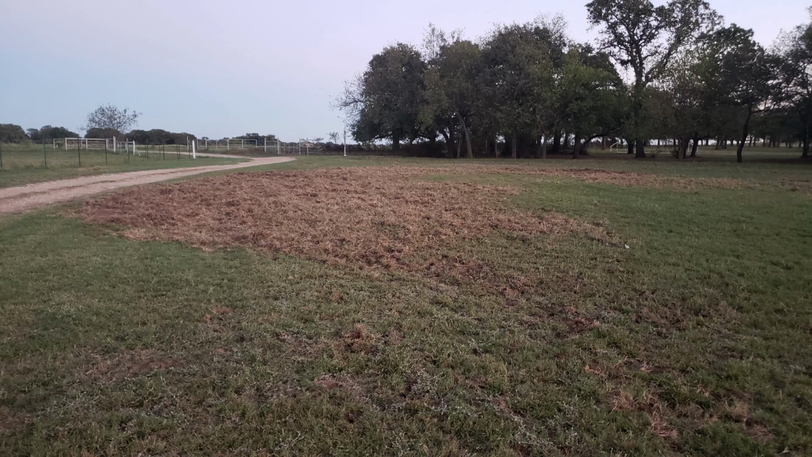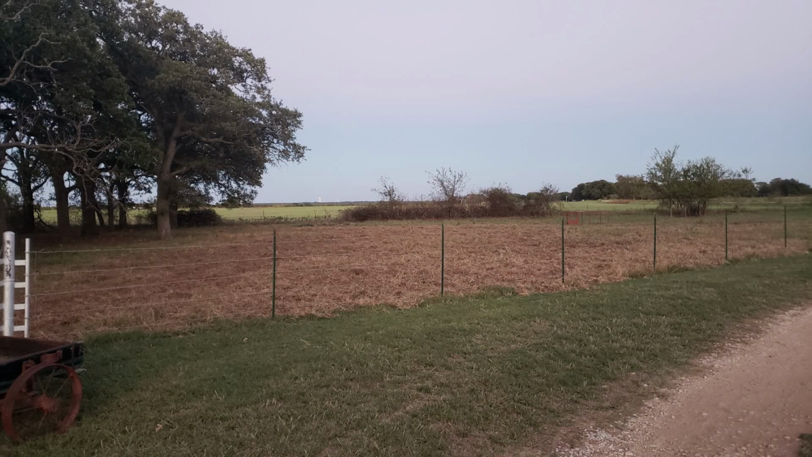I was contacted by a new landowner here in North Texas saying that hogs had torn up a good portion of his front yard, and all the brown area that you can see is hog rooting. They also tore up a large portion of his side yard as well. I'm going to be set up in a grove of trees just to the north, hiding from the bright moon.